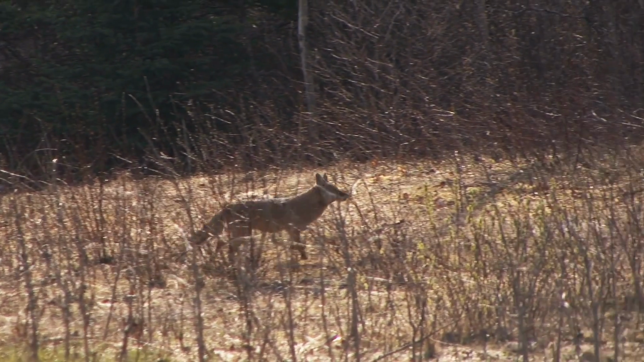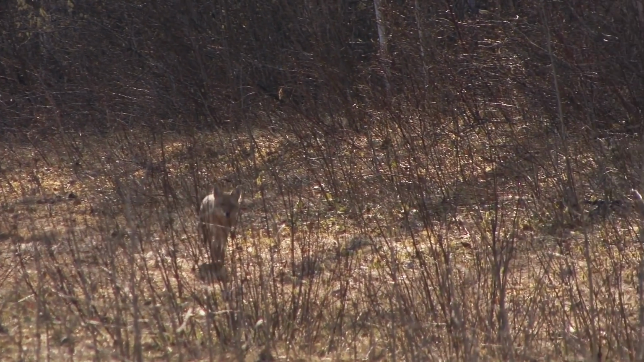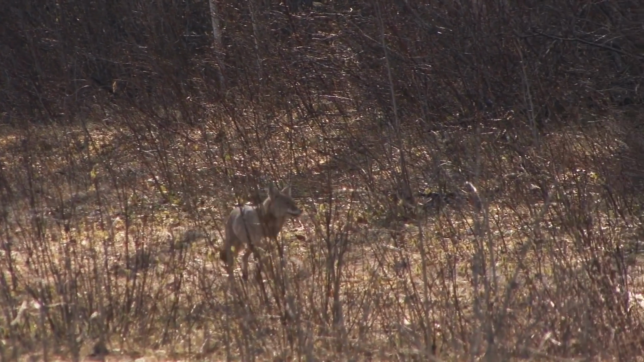John, Casper's owner, explained that the pack of coyotes just randomly showed up, and they were kind of doing what coyotes do. They run away, kind of taunt you, but eventually leave with any active pushback. They eventually retreated around 3 p.m.